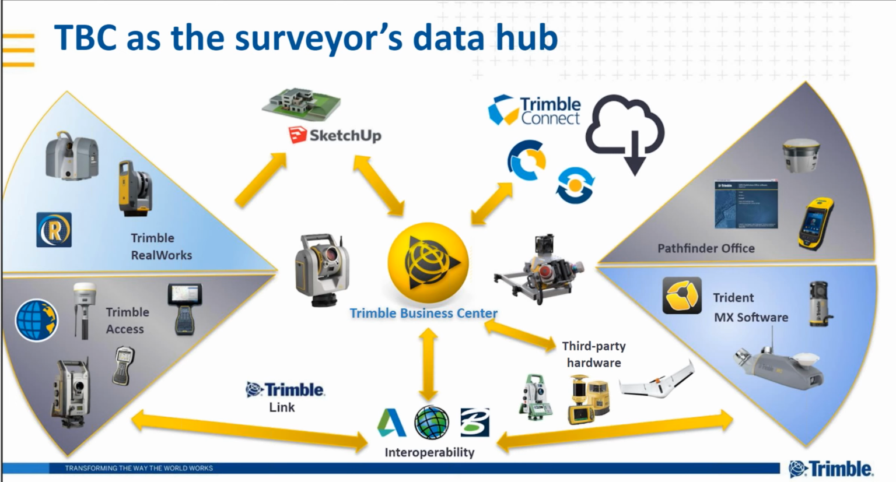But where we're positioning TBC is at the center of the surveyor's world here. Mixed fleet, mixed sensors is oftentimes a reality and oftentimes the most efficient way to get your task done. We want TBC to be your single office software to handle all of those things, everything from the quote traditional sensor types, your GNSS, your total stations.